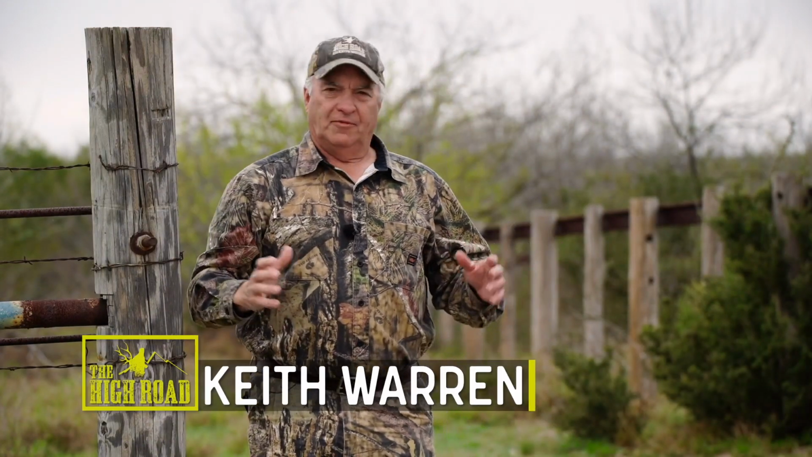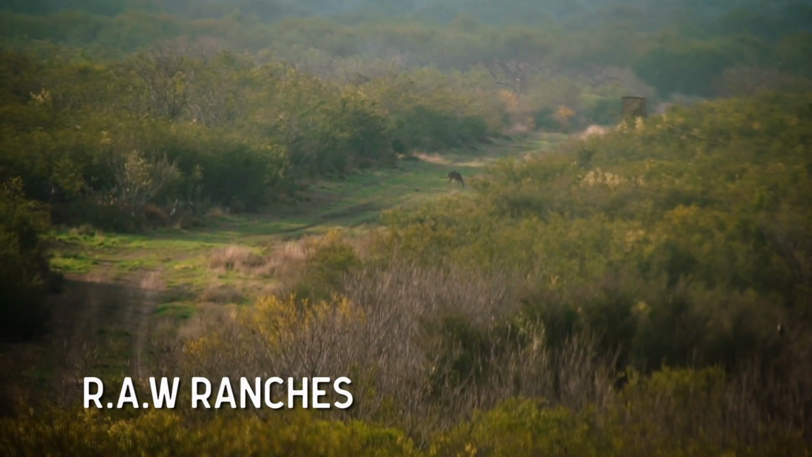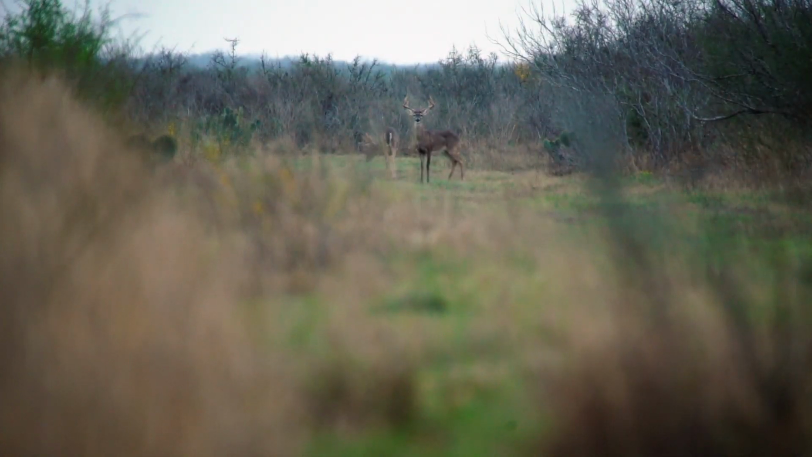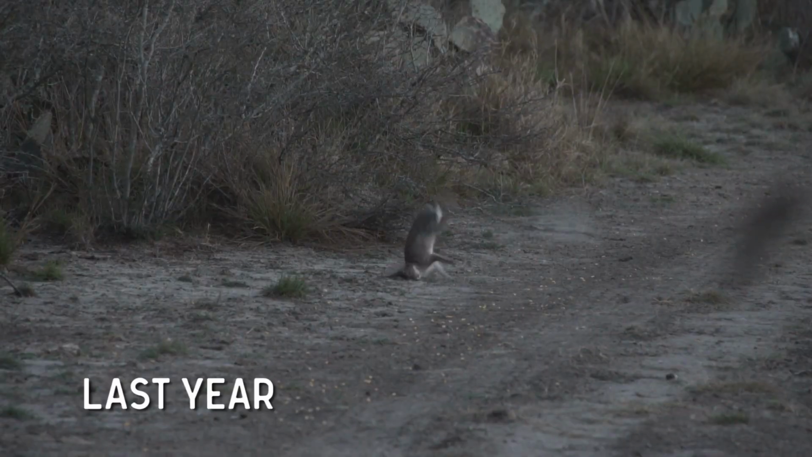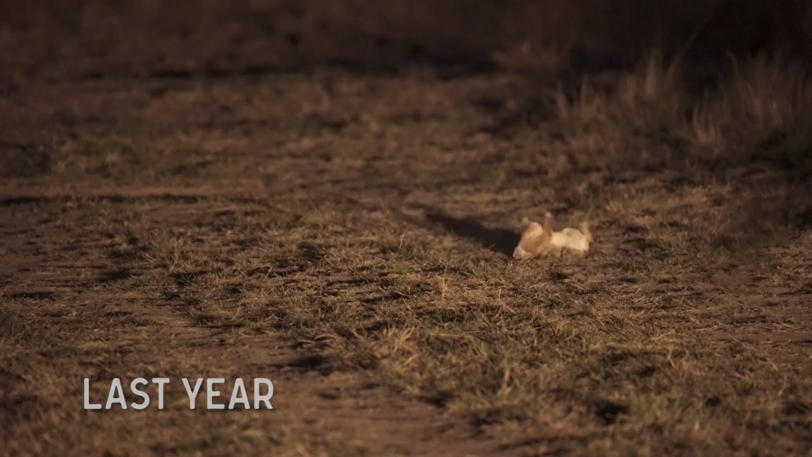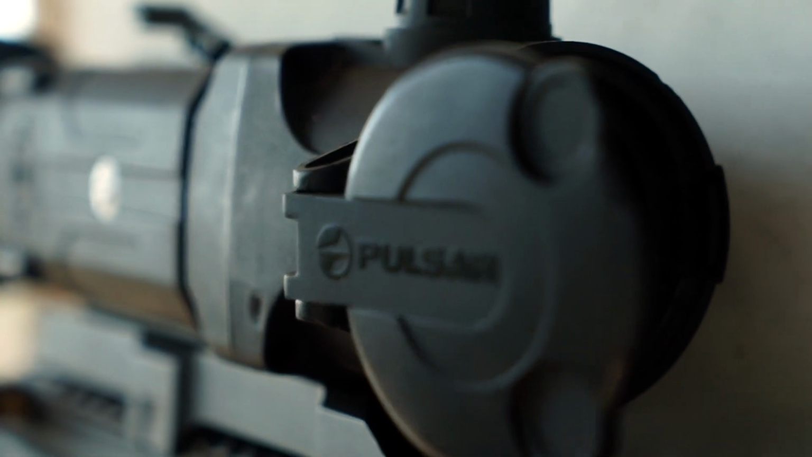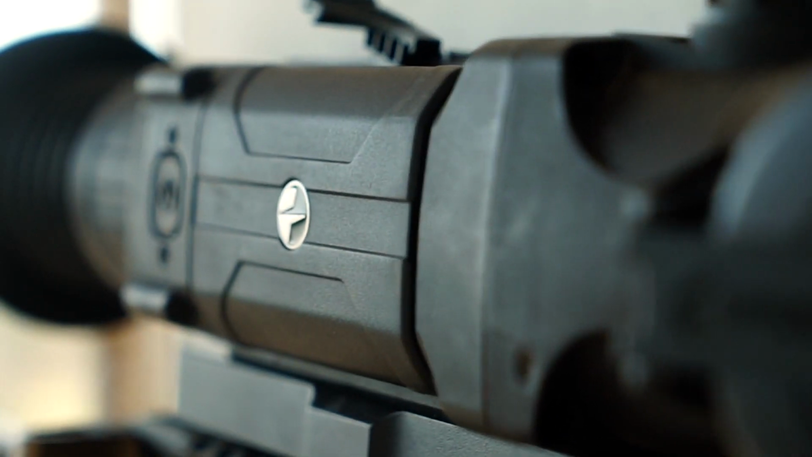Now this particular piece of property that we're going to be hunting on, I love this place. It is thick, classic, typical South Texas brush country. And not only does it have a bunch of hogs and big white-tailed deer, but it's got a huge population of rabbits. I was down here last year at about this same time and shot a pile of rabbits. Well, this time I'm back, and our primary target is going to be feral hogs, and I'm going to be using the thermal vision equipment made by Pulsar.